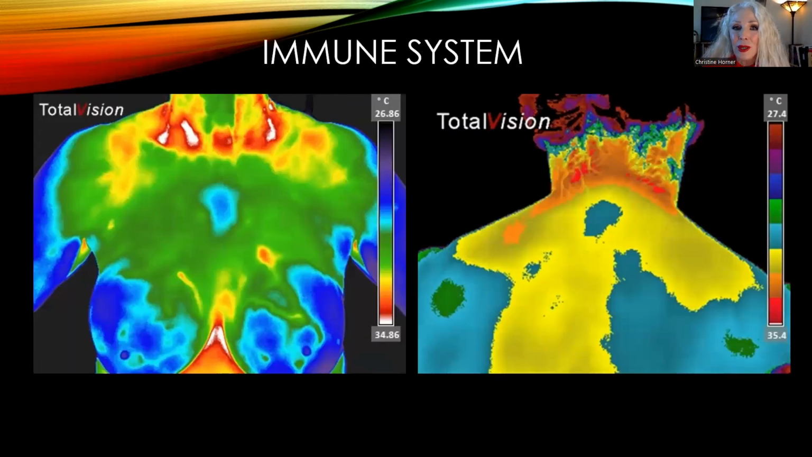Now, this is very interesting, where in traditional Chinese medicine, there is an acupuncture point right at the base of the neck and kind of upper back that has to do with the immune system. It's overlying the second thoracic vertebra, or T2 as we call it. And so in traditional Chinese medicine, if the immune system is considered underactive, it's actually described as cool. And so in thermal imaging, it's kind of fascinating that we see, in fact, that there's a cold spot that goes right over where that acupuncture point is. So that tells us that the immune system is struggling a little bit.